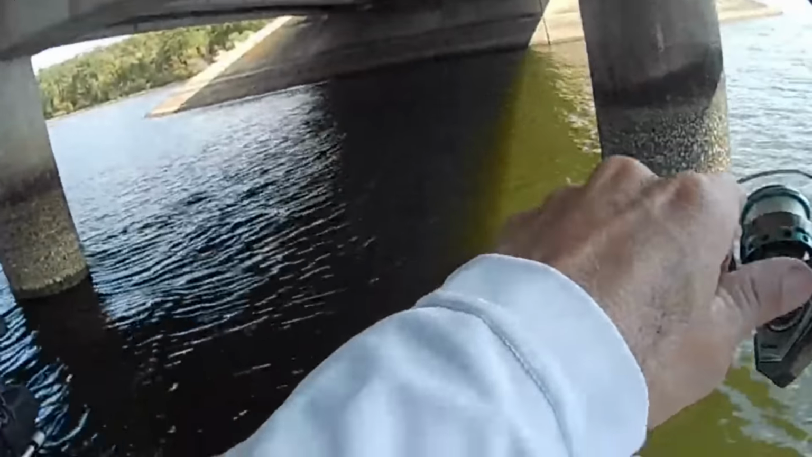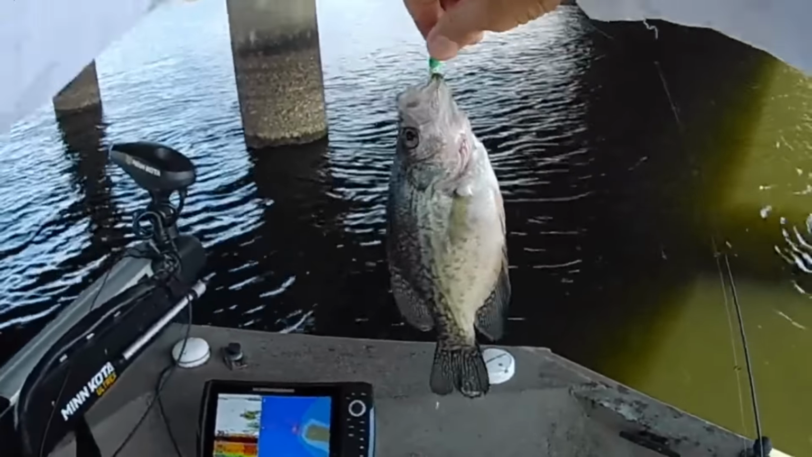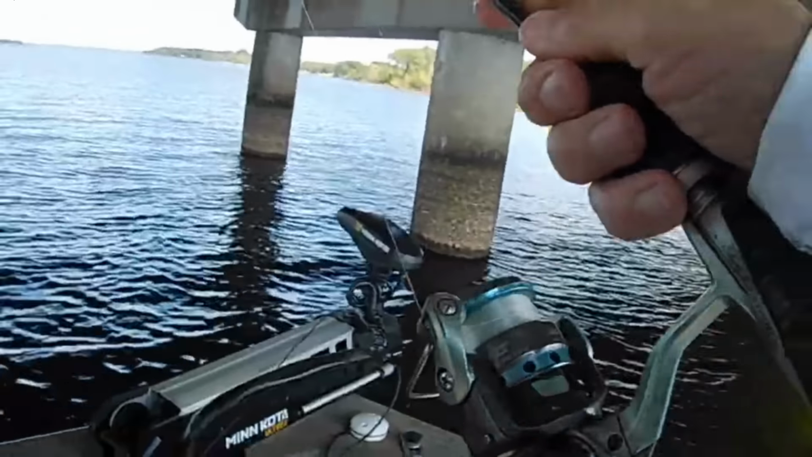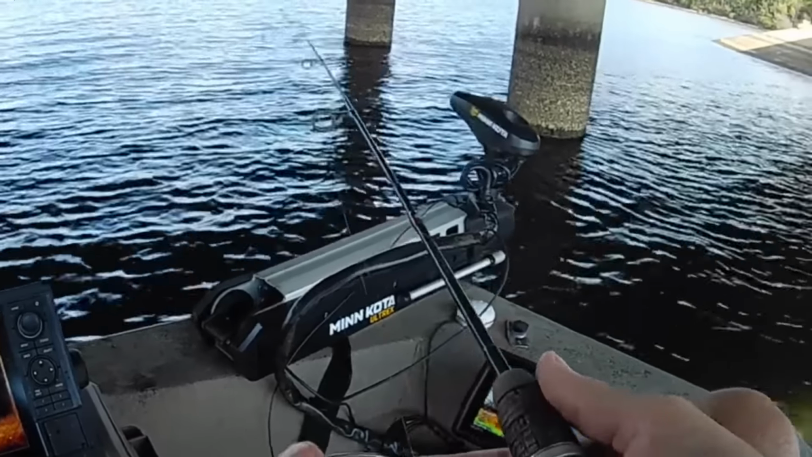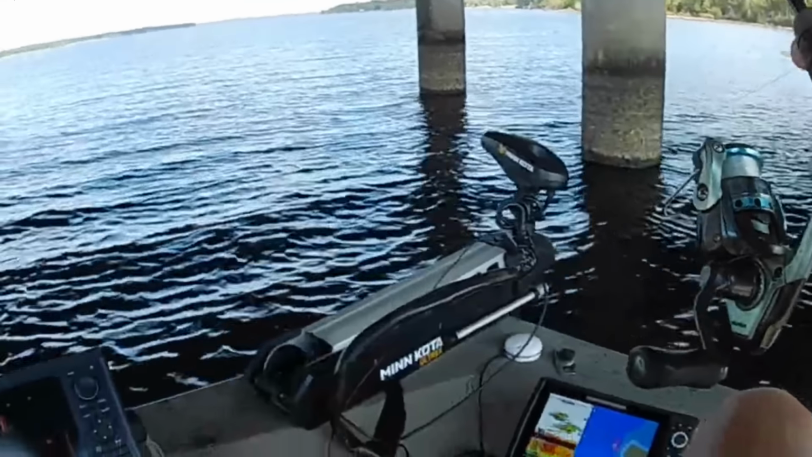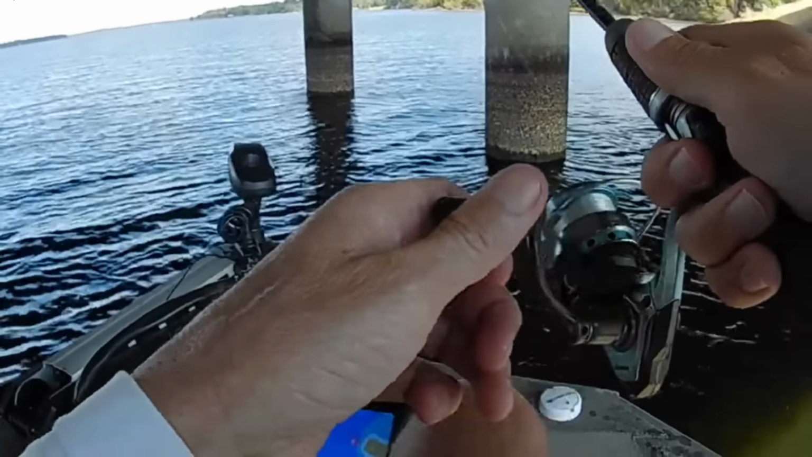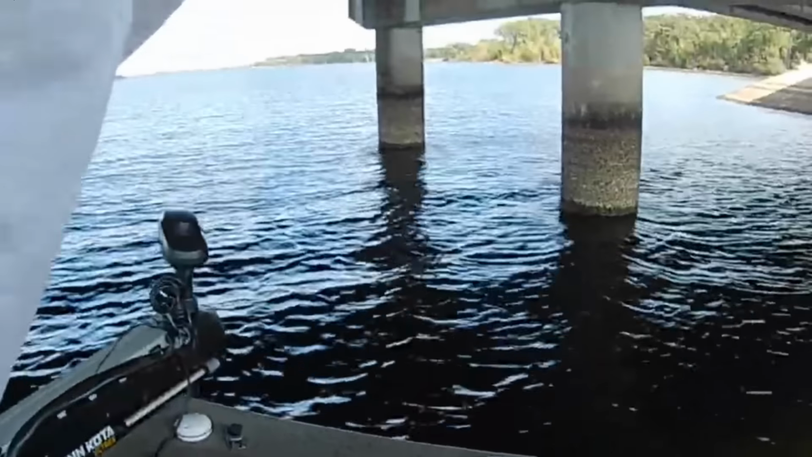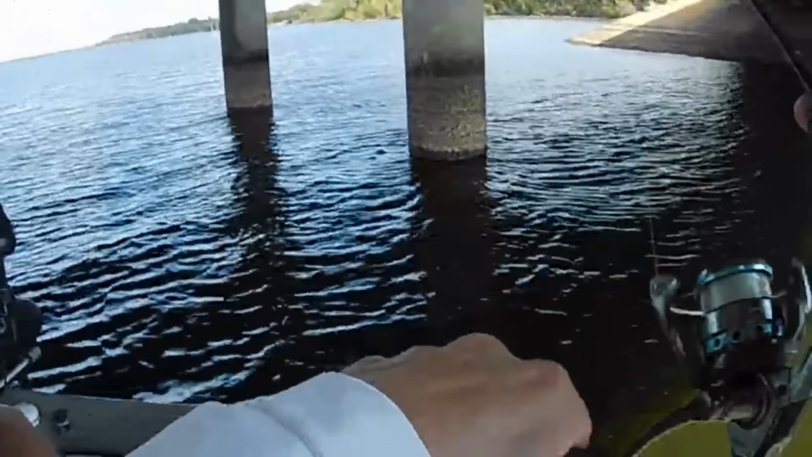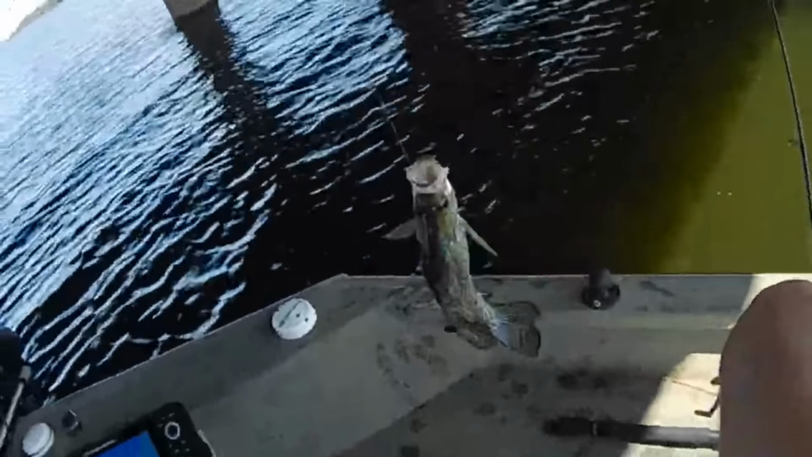Let's get him over here. Another little guy. I just cast that thing out there and let it basically pendulum down through the fish, and there's one, boy, every cast in there right there. I guess that's a little honey hole. They're all about the same size though. Hey, he got it down in there good.